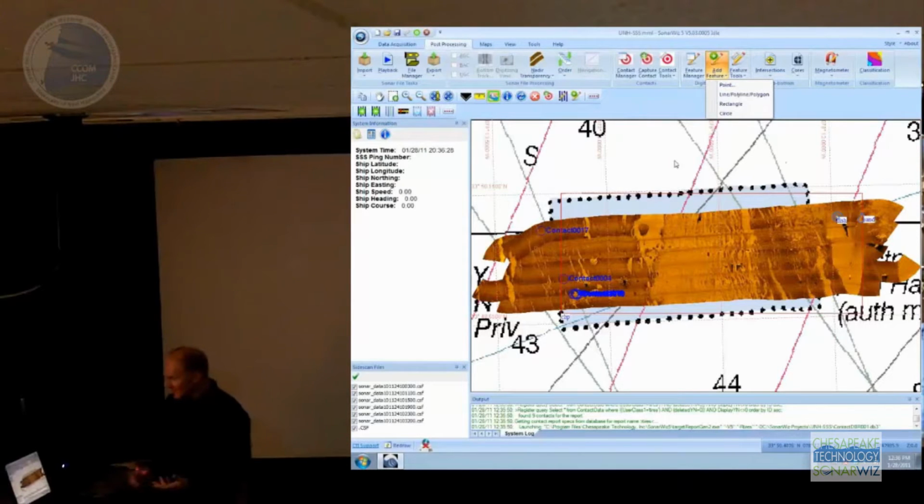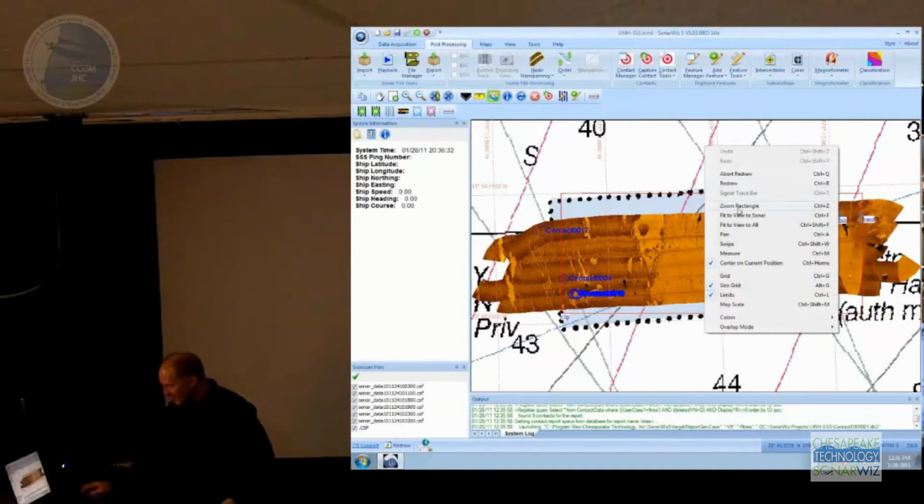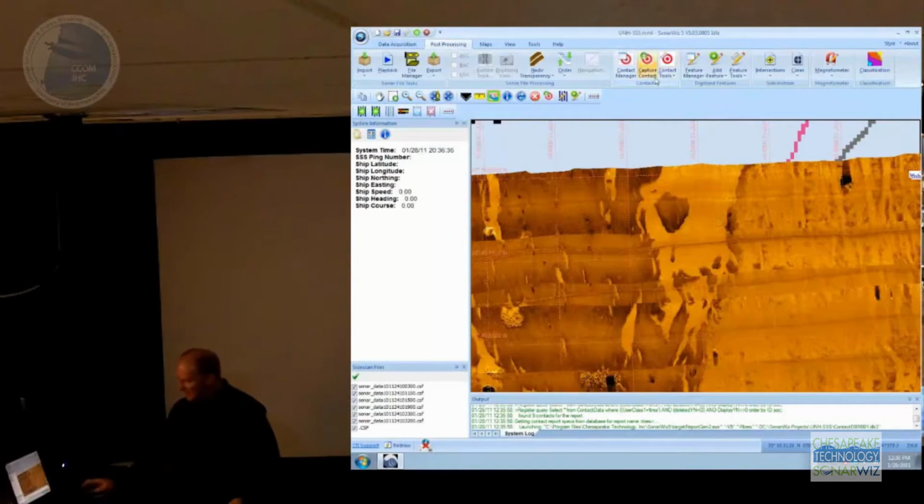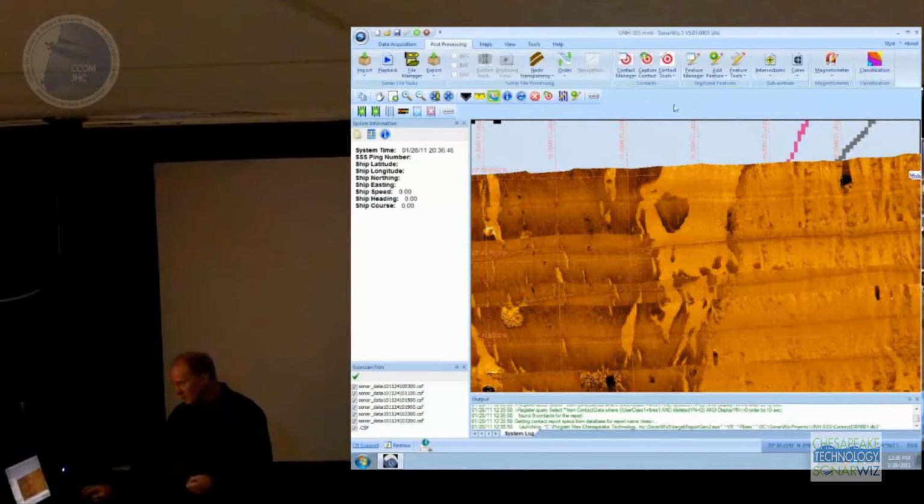The feature digitizing, this is kind of neat. If you want to outline a specific area, maybe you've got some sand and gravel, this little pocket here, I can digitize a polygon or a square or a circle using the feature tools. It's pretty straightforward. That's going to be exported to DXFs and shapefiles and so on. You can also do this in the Waterfall View.